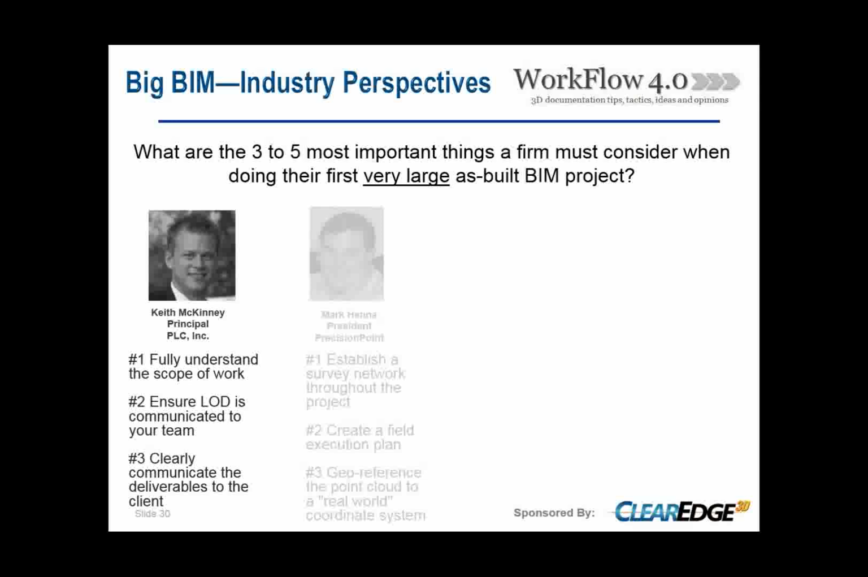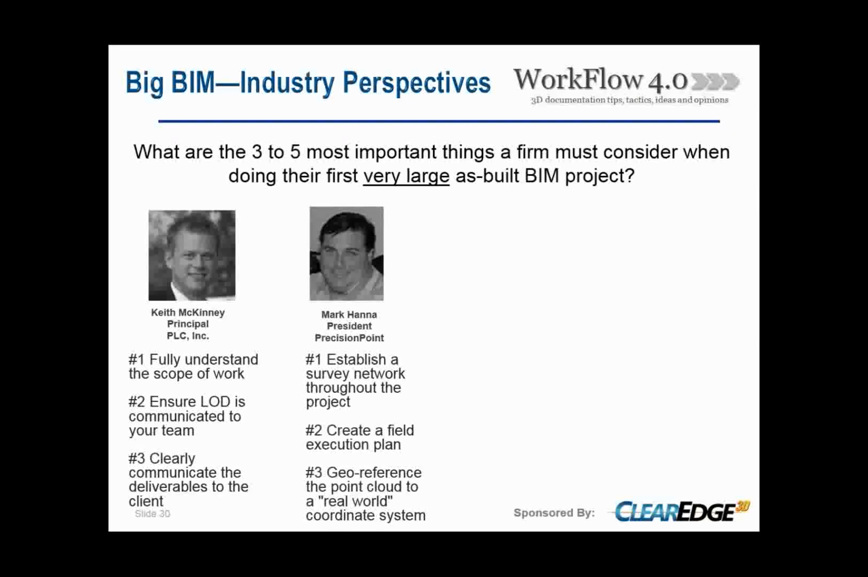The second is ensure that level of detail is communicated to your team. So again, communication is very important when you're dealing with any project, but especially with large projects such as these. So understand what you're going to use the software for, how you're going to use it, make sure that the staff is well trained, and select software that's easy to learn and covers all your modeling needs in those specific disciplines. Number 3 was clearly communicating the deliverables to the client. So again, communication is very clear. Are you delivering 2D plans, section analysis, et cetera, or a full 3D model?